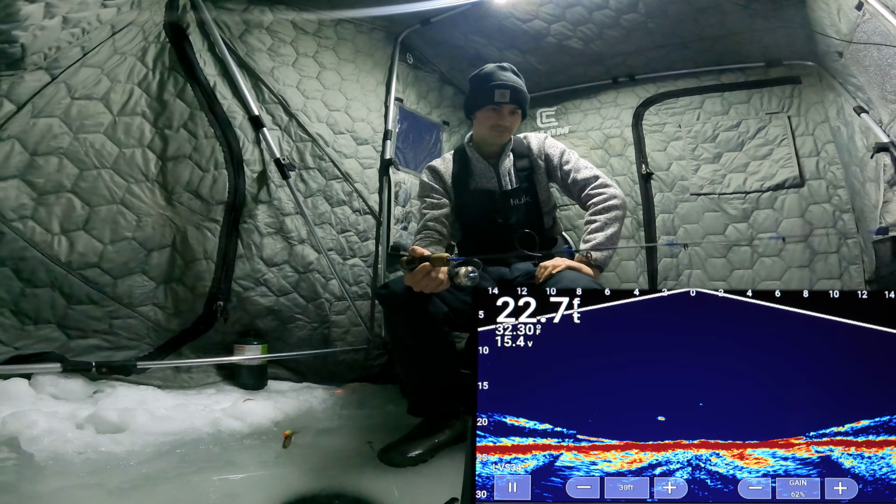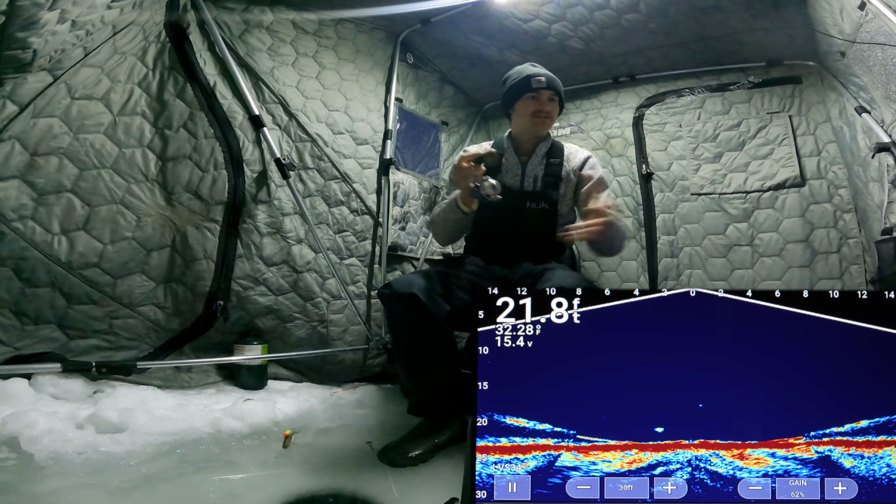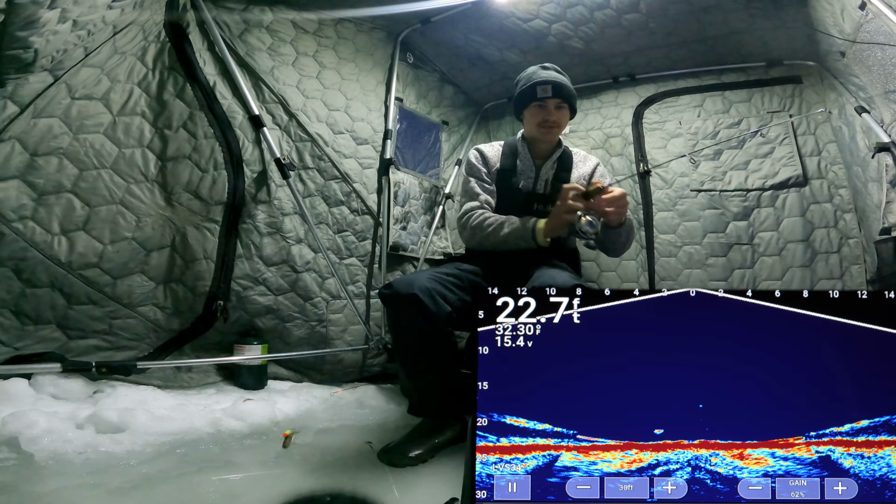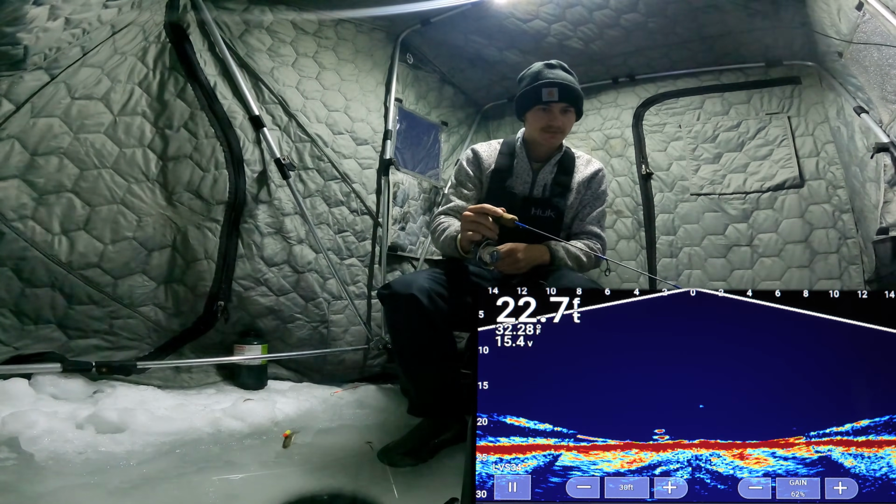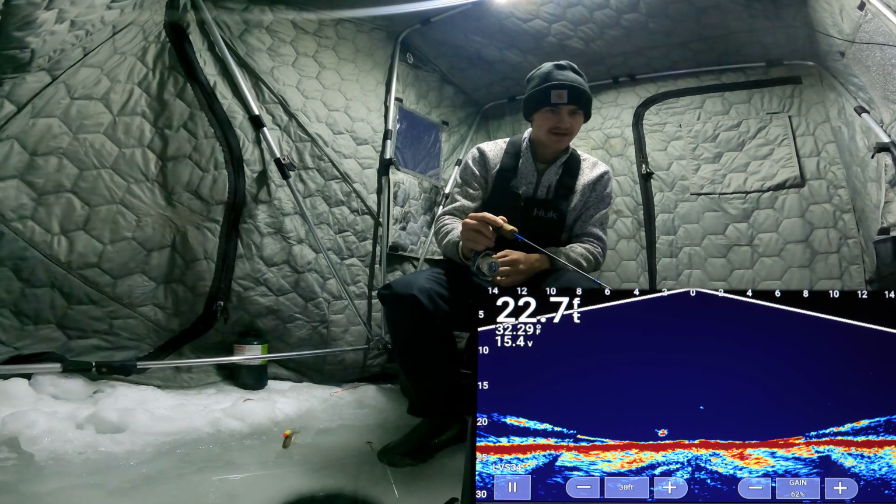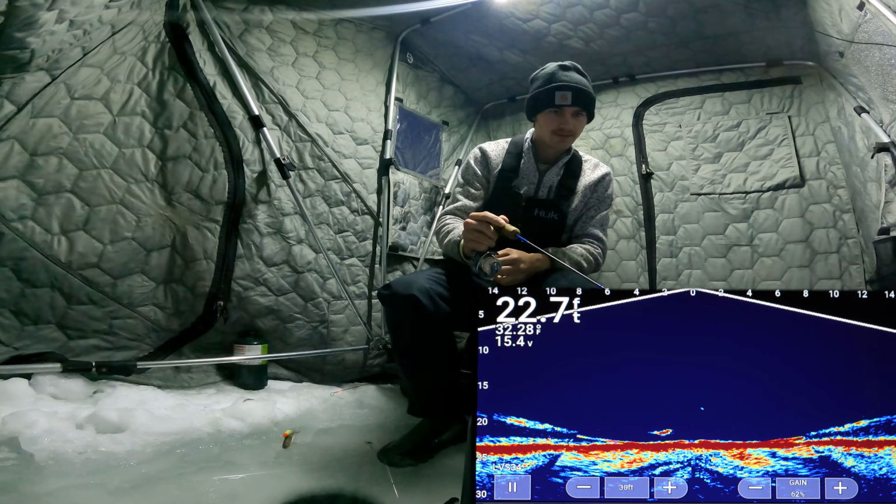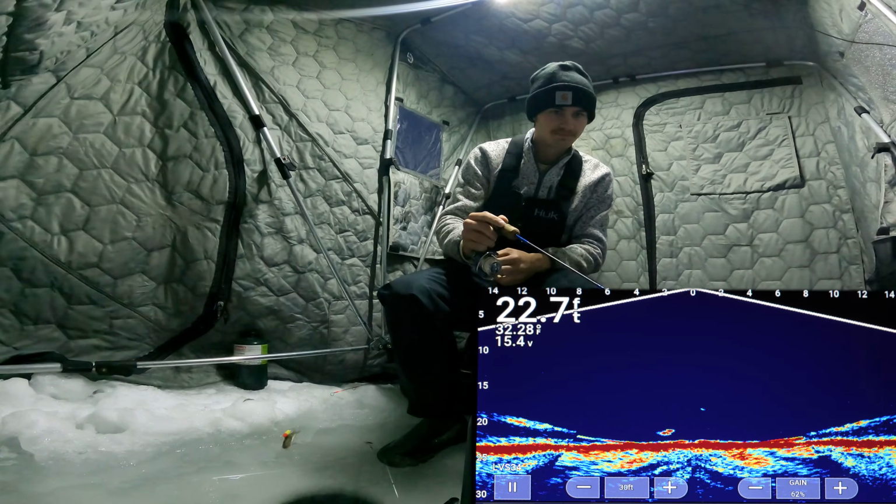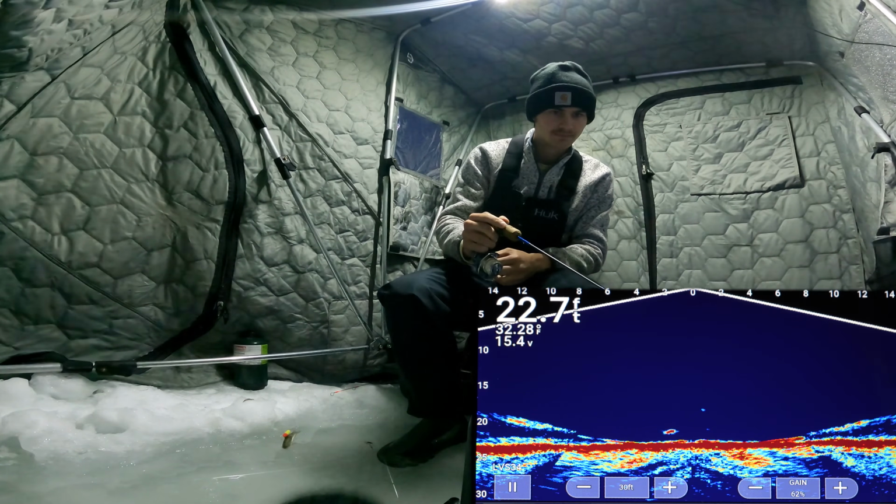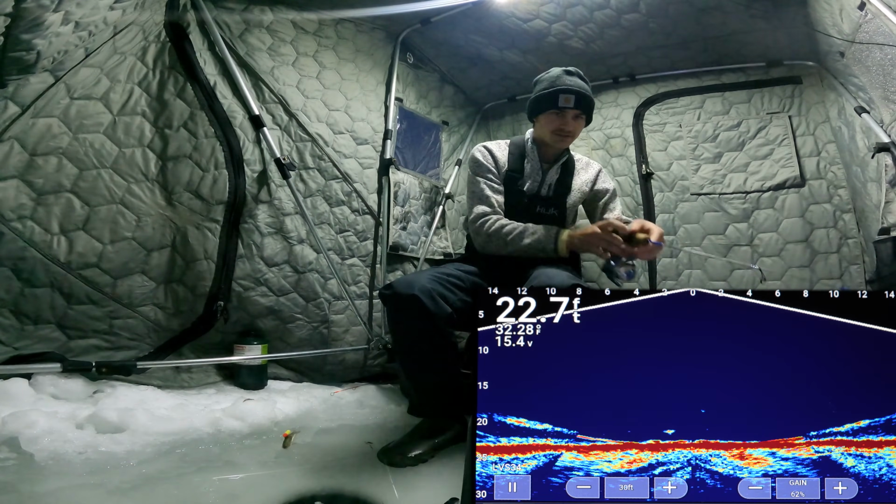There is a lot of fish moving through here. I really hope they're walleye, because I wouldn't be surprised if there's some pike here as well. Oh, something just came up right now. Something just came off the bottom there. Right away. Came off the bottom. We'll see. Yeah, it looked like a little bit of a littler fish.